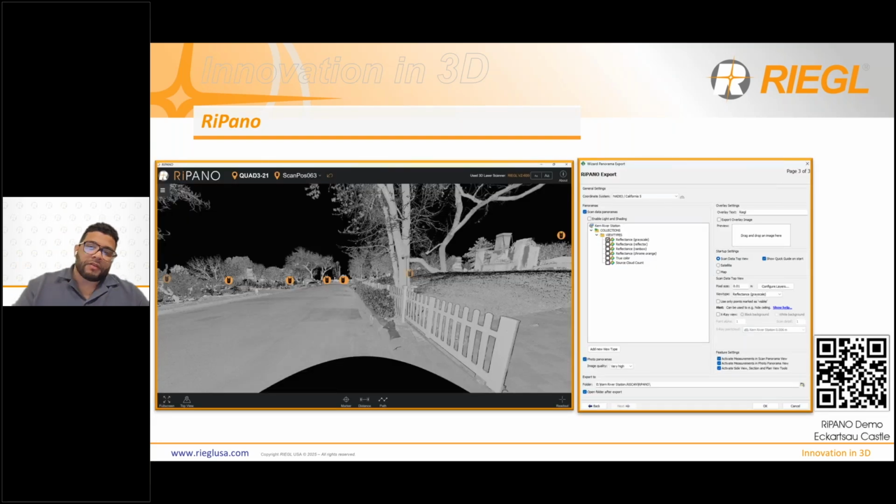Since we're talking about panos and all of these new camera features, I wanted to talk about how that's going to affect RiPano in a very positive way. So for those of you that don't know what RiPano is, it is a data viewer that RIEGL has. It is all local. You produce it directly in RiSCAN Pro. On the lower right-hand side of the slide, there's a small QR code that if you want, you can scan it, and it'll take you to a demo version of RiPano that RIEGL is hosting on our website, and you can check it out for yourself. If the QR code doesn't work for you, you can also just Google RiPano RIEGL, and it'll be the first link that shows up.